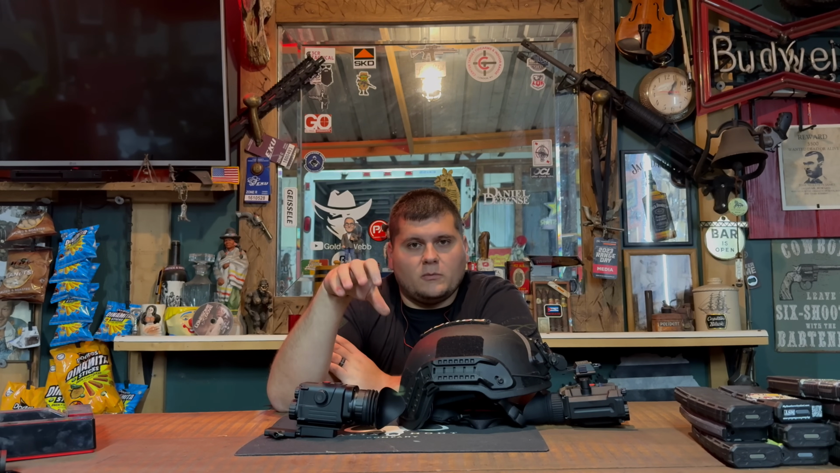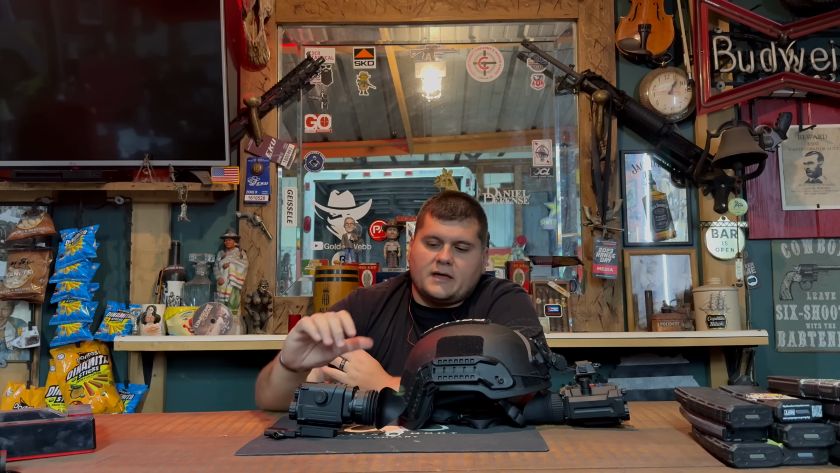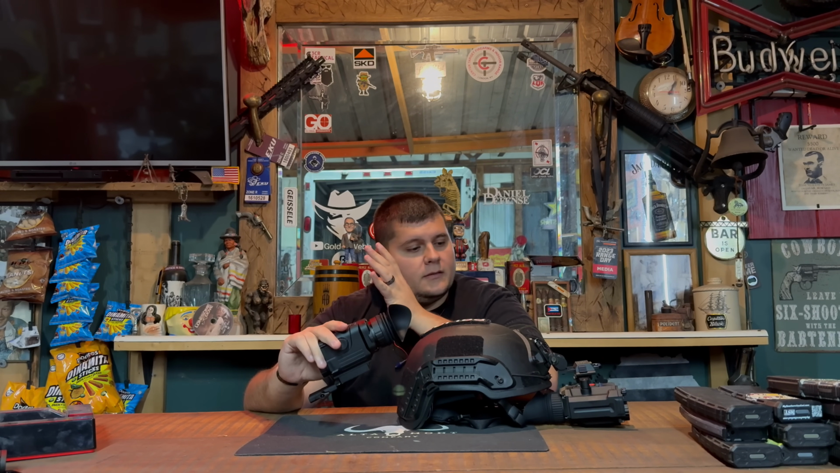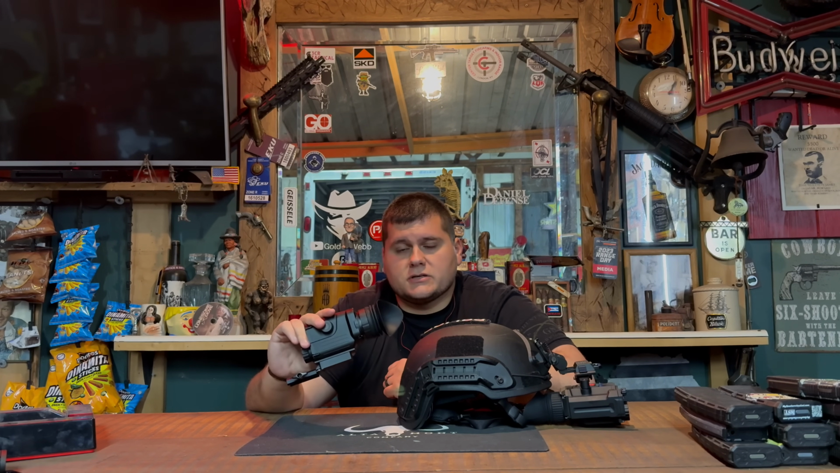So even though you're not supposed to talk about cost and everything on YouTube, I think that we're safe where this is mainly a thermal and not mainly a scope thermal per se. But at a $4,000 price range, and that is without the mount, I think the mount and the rest of that is making it around $4,200. But at a $4,000 price range for this monocle, I think it is actually a good deal.